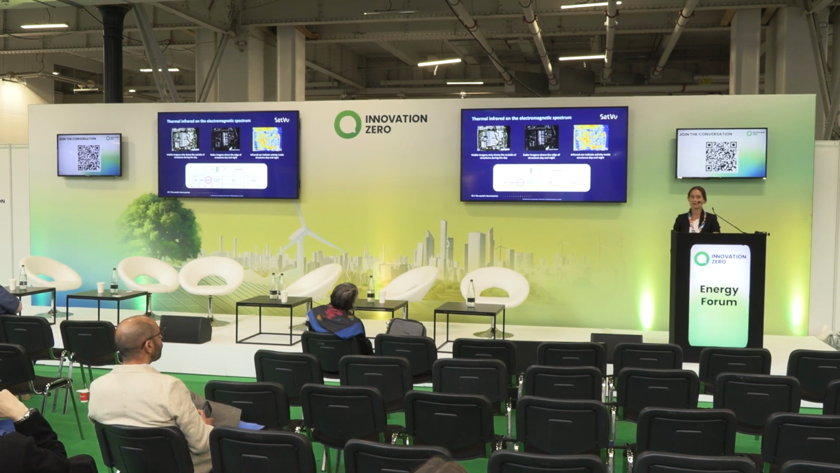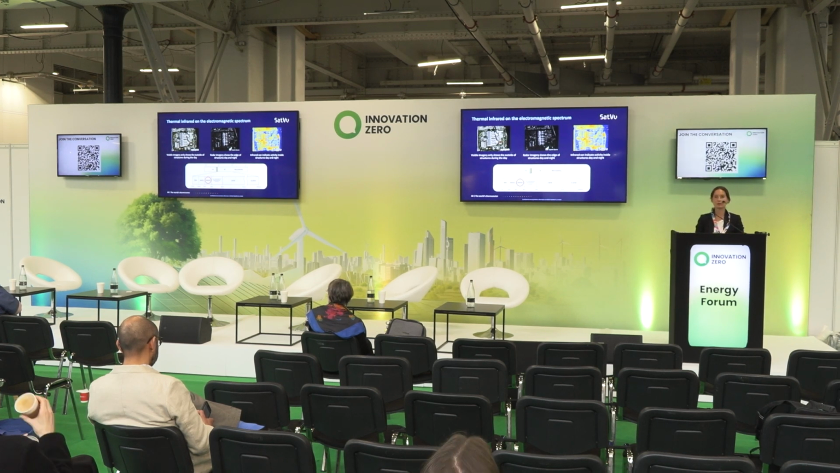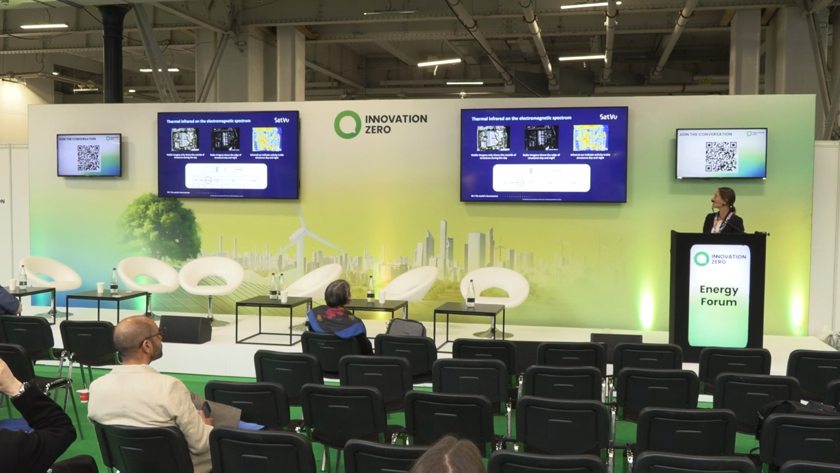Then we've got SAR imagery, which can also be very helpful in describing the outer layer of the structure. We can detect ships, boats in the sea. We can see whether there is any damage that was made to a building or a critical infrastructure. But it's not going to provide any more added information.